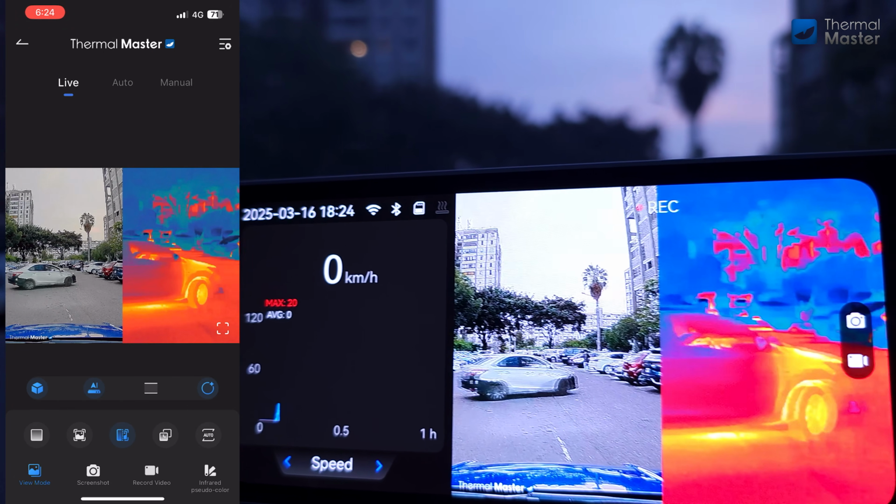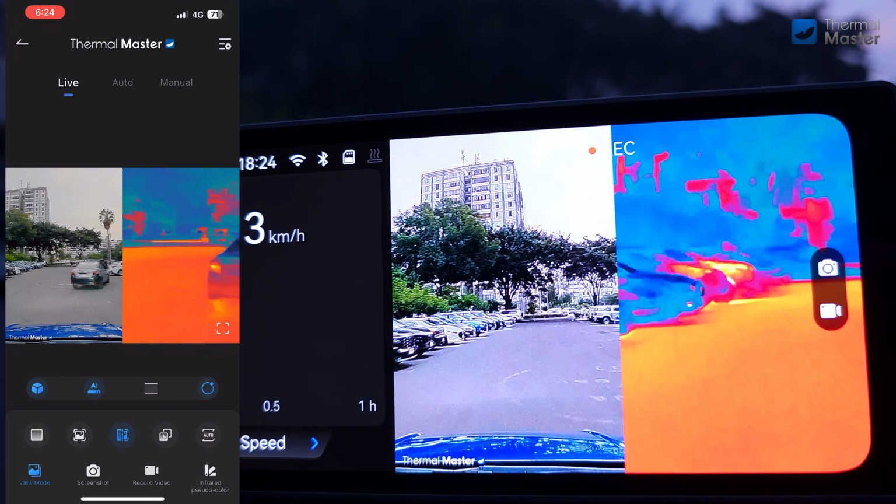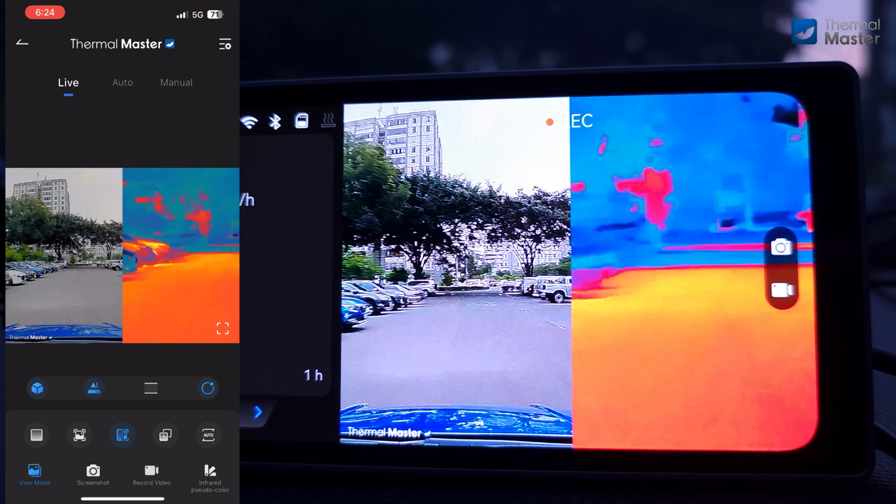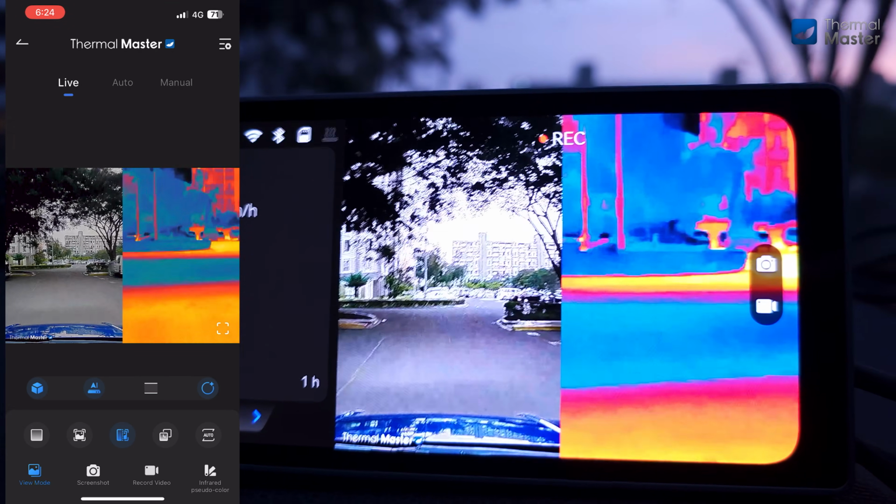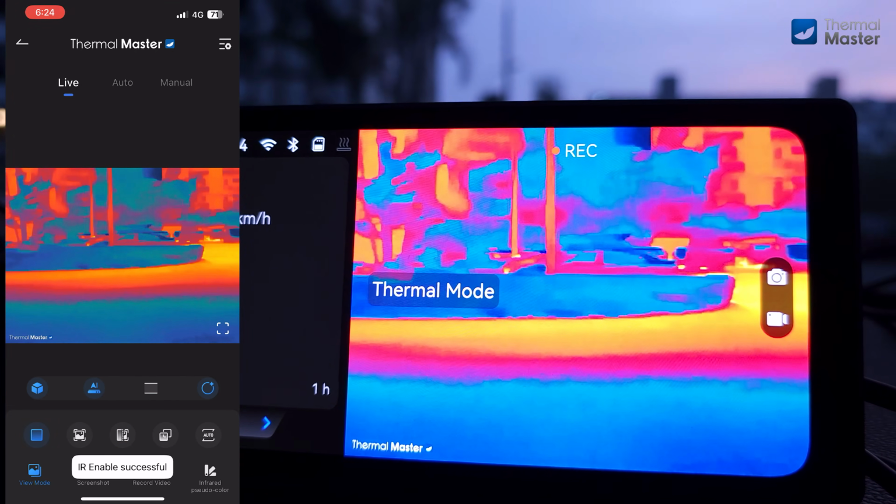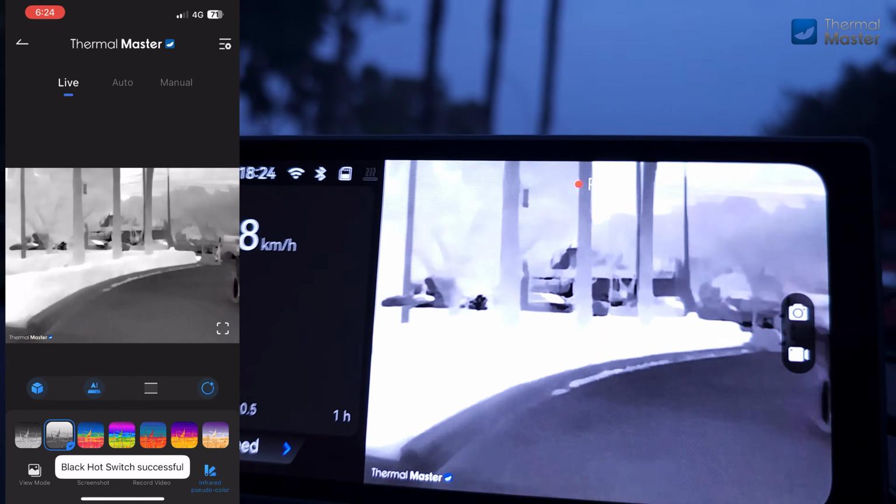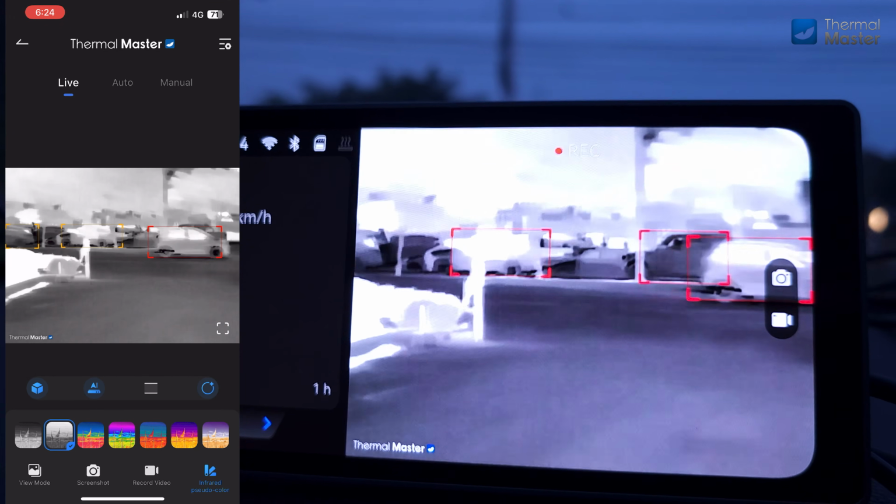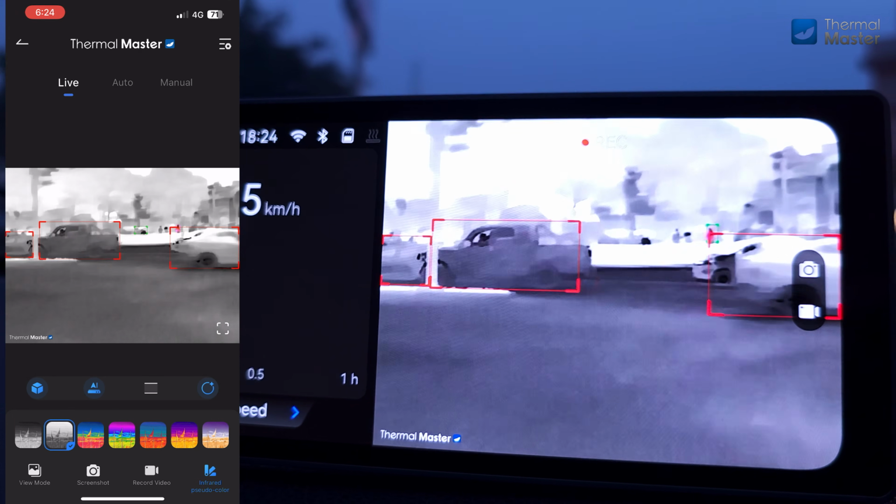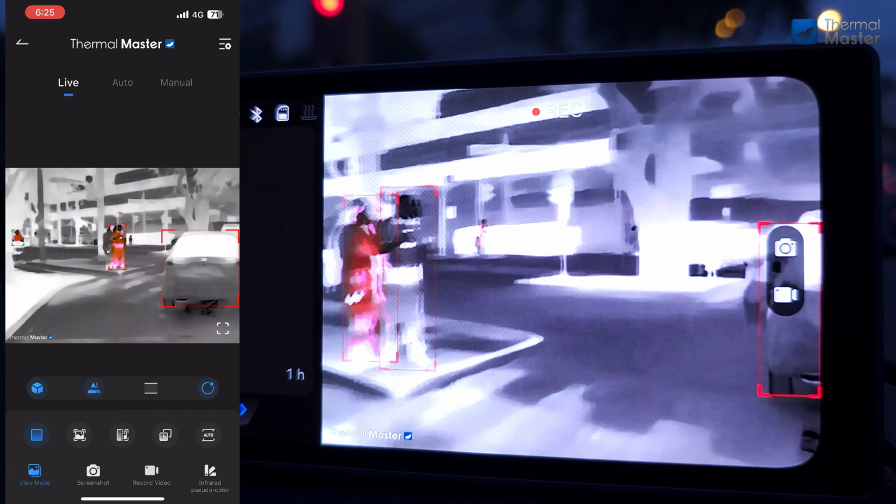The wireless display and control was done on an iPhone, but as you can notice there was some weird lag. The internal recording was also somewhat glitchy, so I had to skip that. Probably a software update would have resolved that problem, but I forgot that. With the wireless recording you can change the modes and color palettes very easily. Also you can notice that it can track very accurately every car and even pedestrians in the distance in the background you can see.